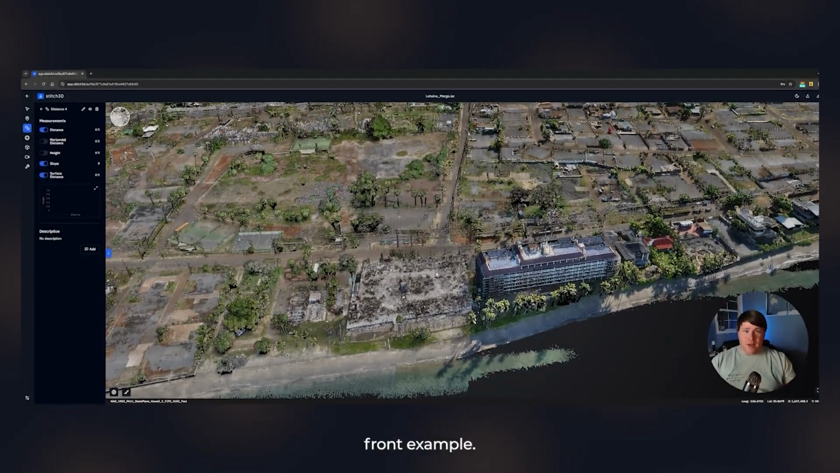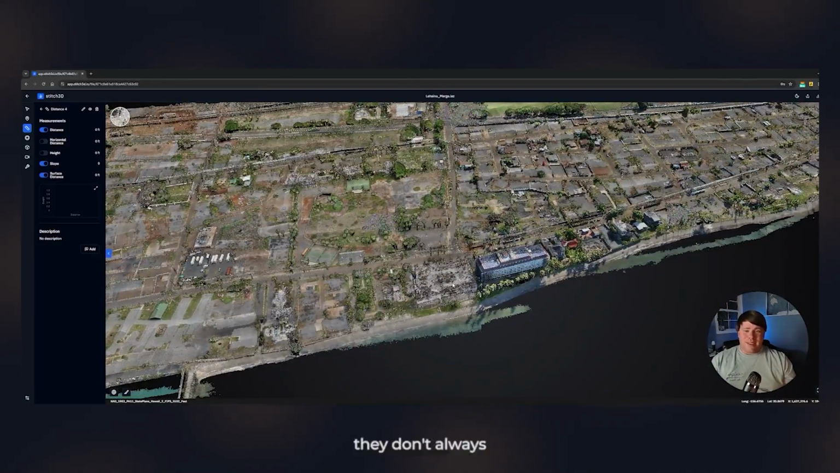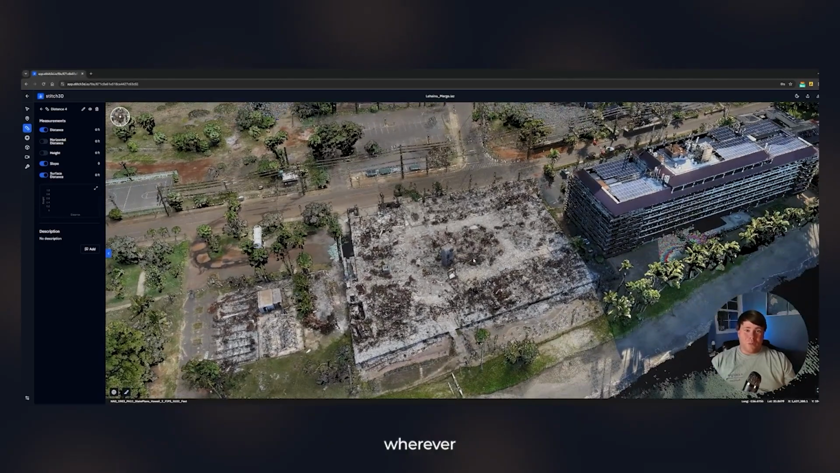So in this oceanfront example, we've got an existing condo building or hotel that's completely untouched. It's like nothing ever happened. But then look right next door. It's a total loss. Things like this, they don't always make sense. But if you're able to capture the entire area, then you can get data that works wherever you need it.